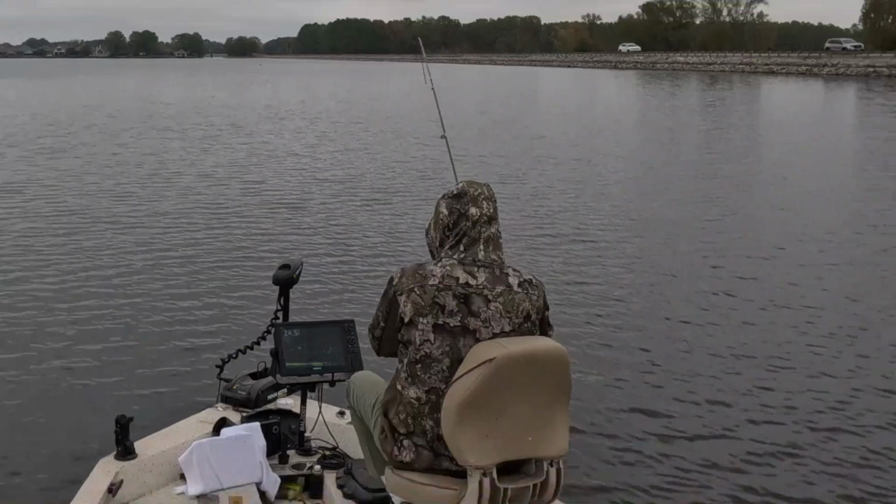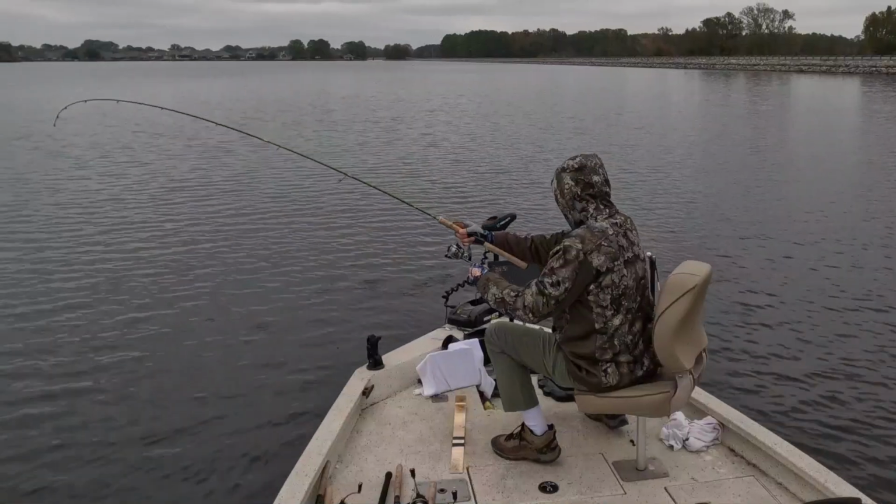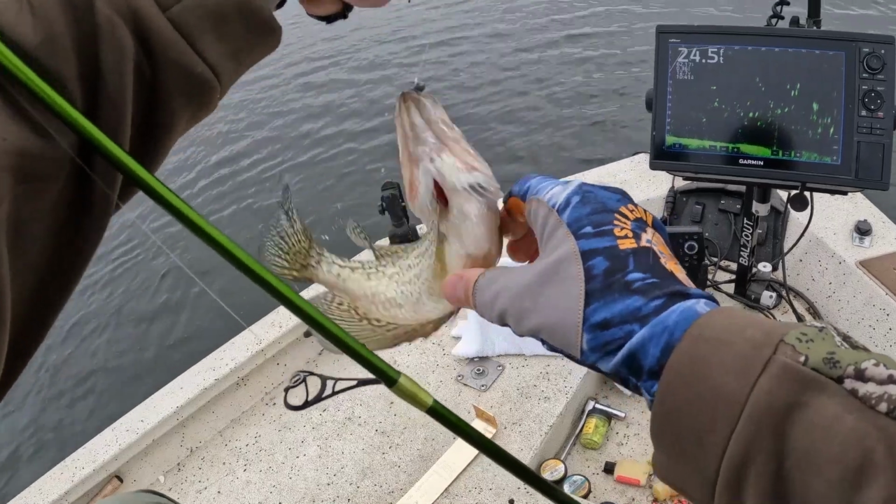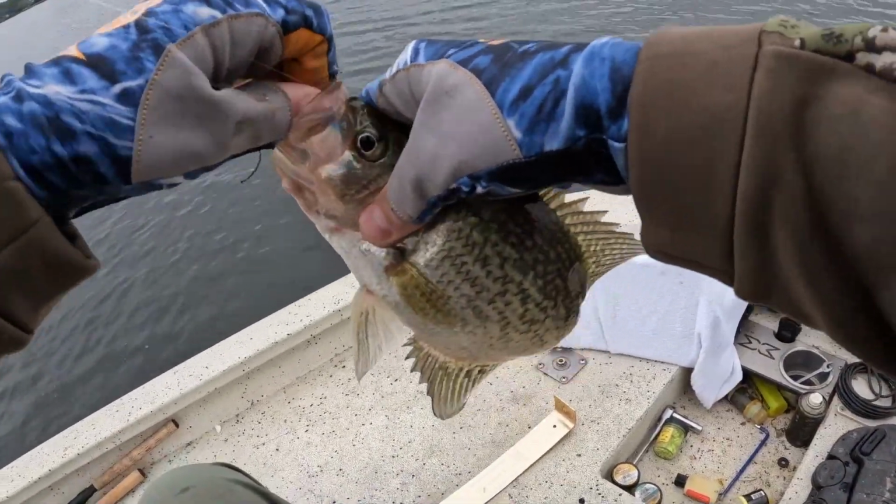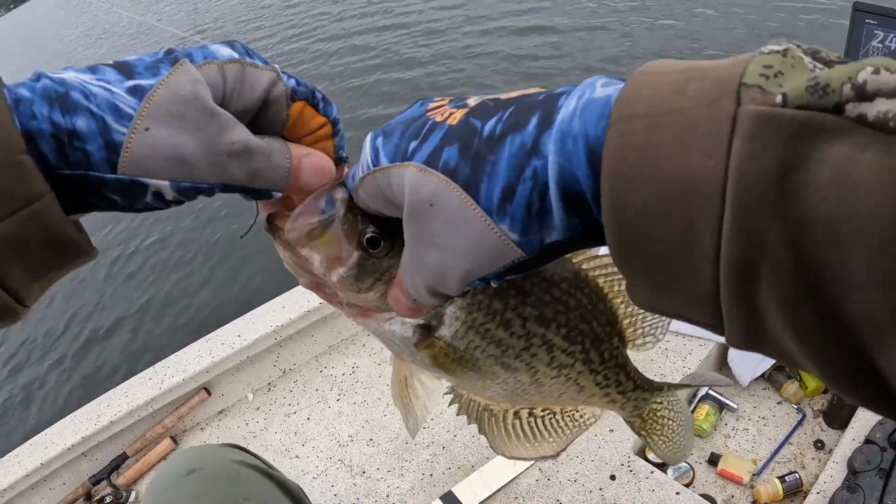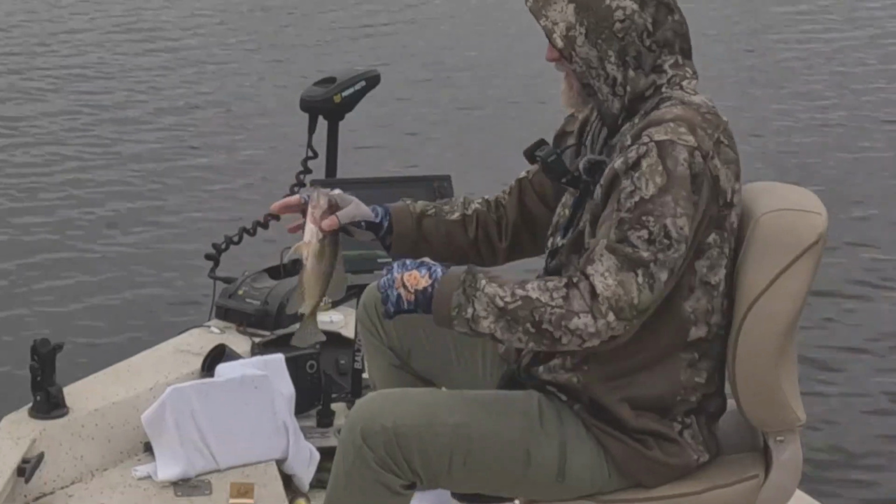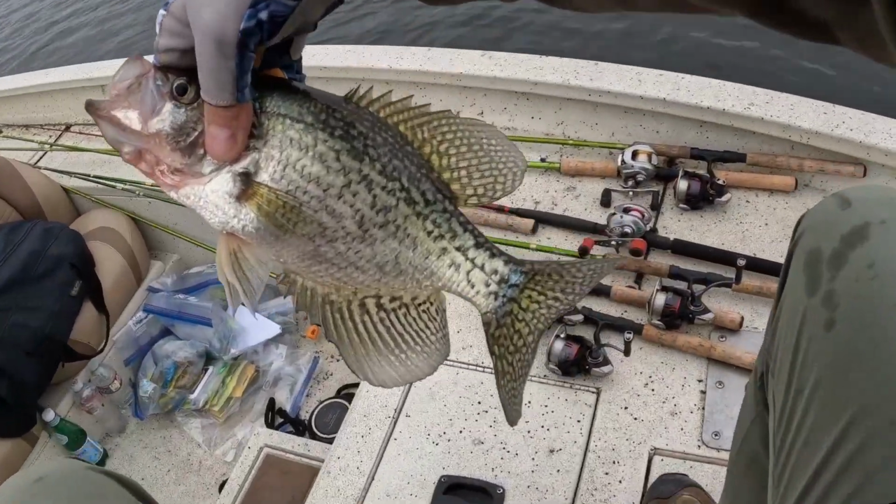There's one right under the boat. Oh man, that fish ate it right there. Goodness gracious. Oh, another good eater size right here. Yeah, 11 3/4 ounce. Nice eater black crappie. Oh yeah.